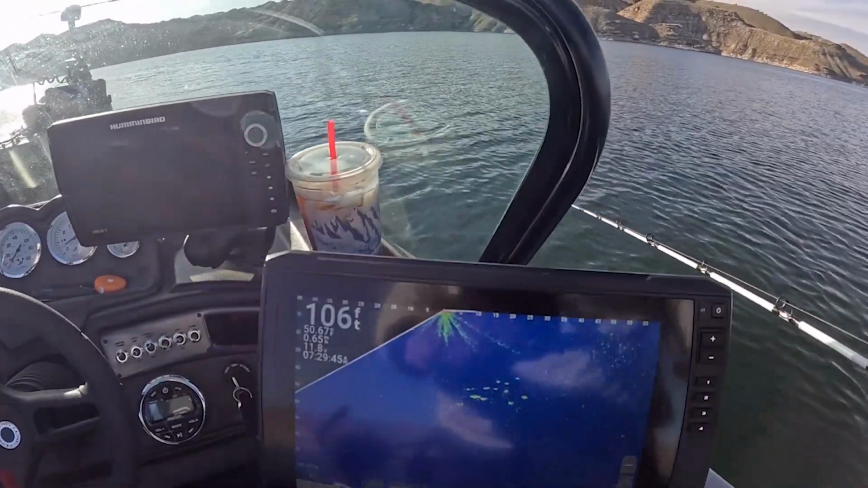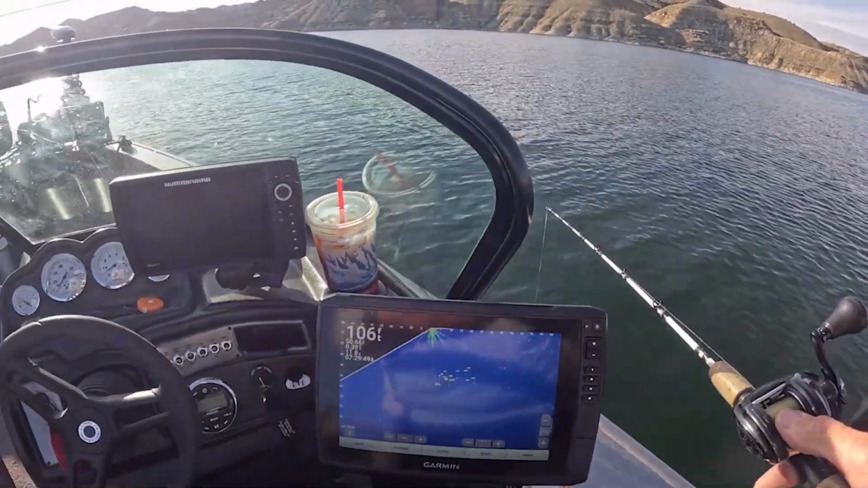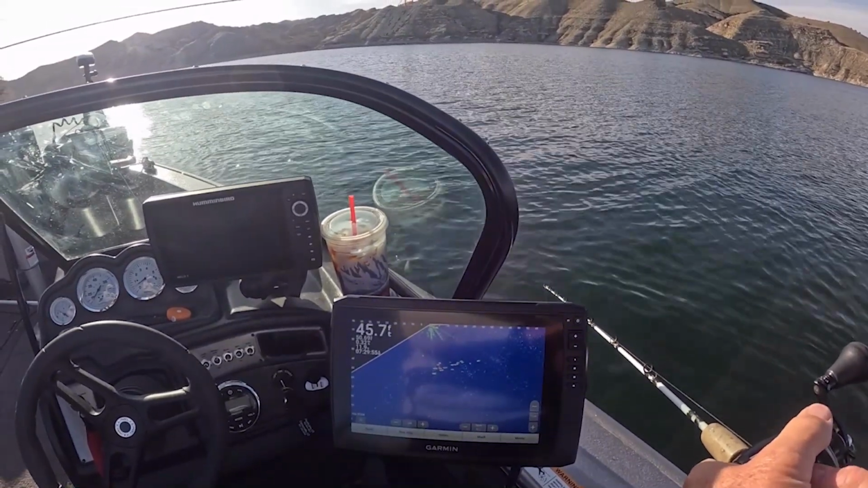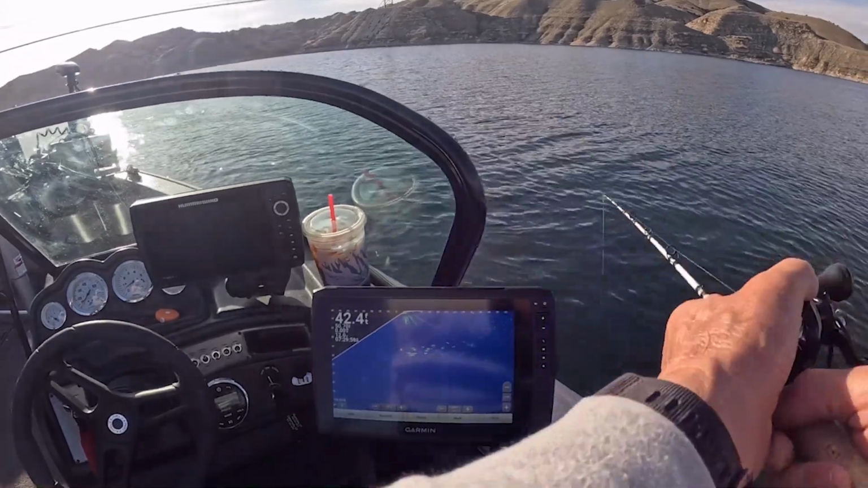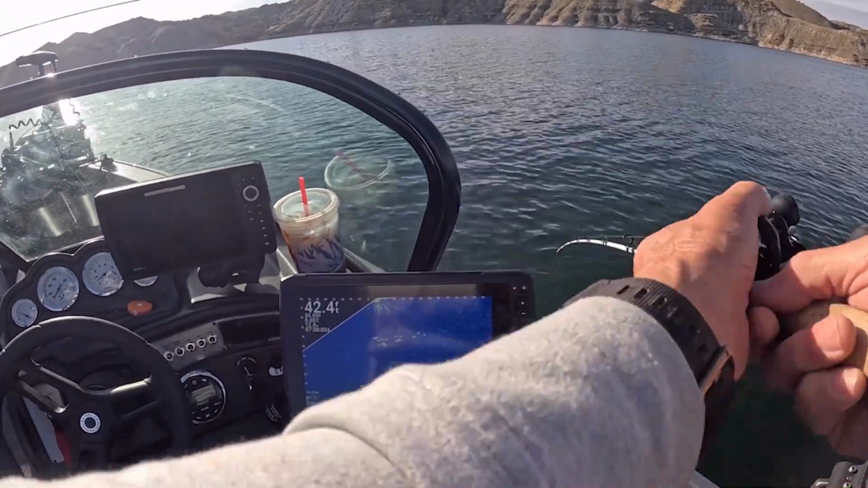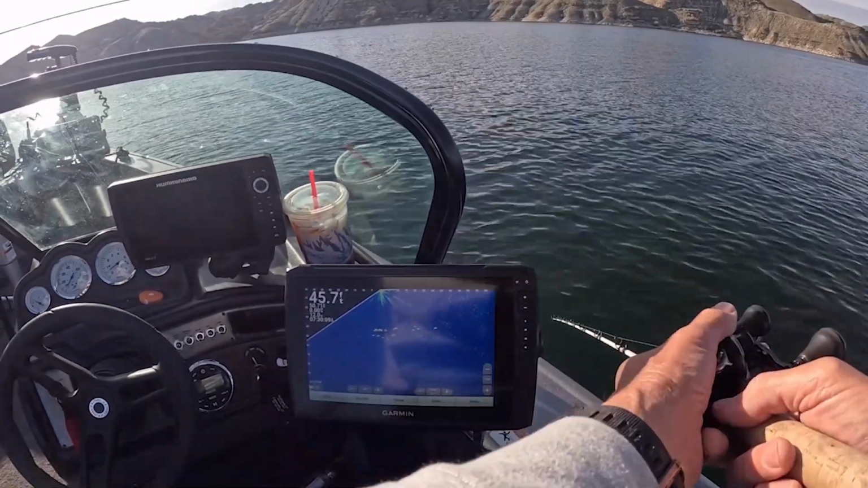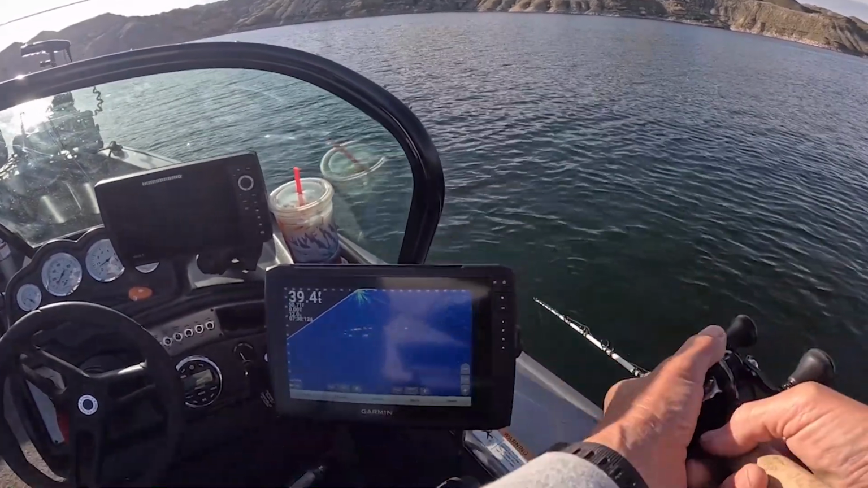Okay, you see that nice little herd of fish there? I'm dropping right down there to them. Hopefully they'll continue on down and come and take a look at me. I just switched back to chartreuse. Ooh, there's one came up right there. Come on. Come on. Got a little bit too many in this little bunch. They can pick and choose.